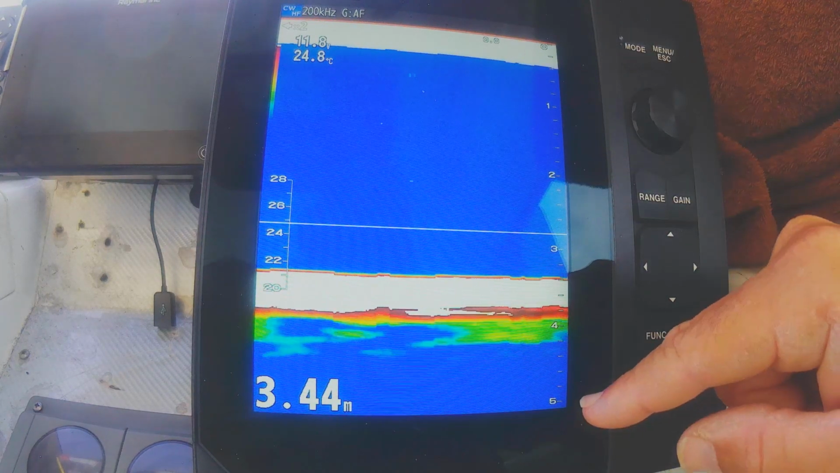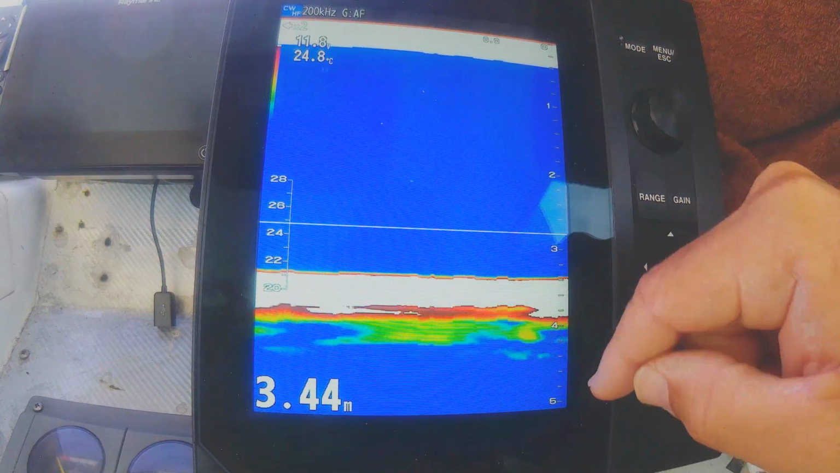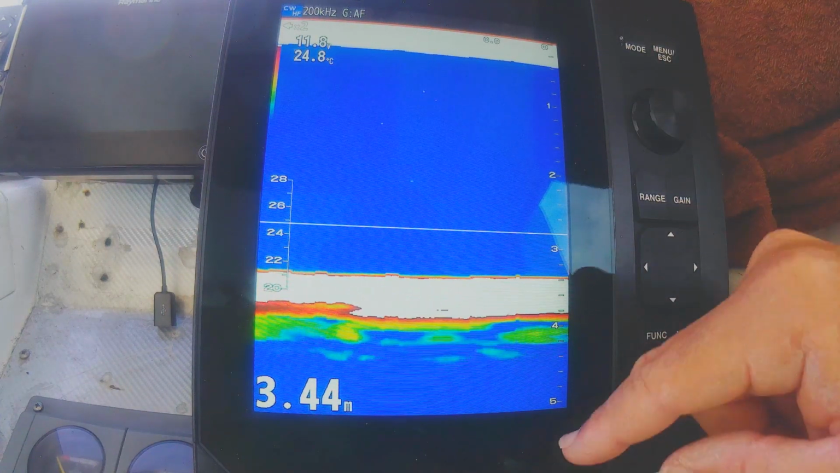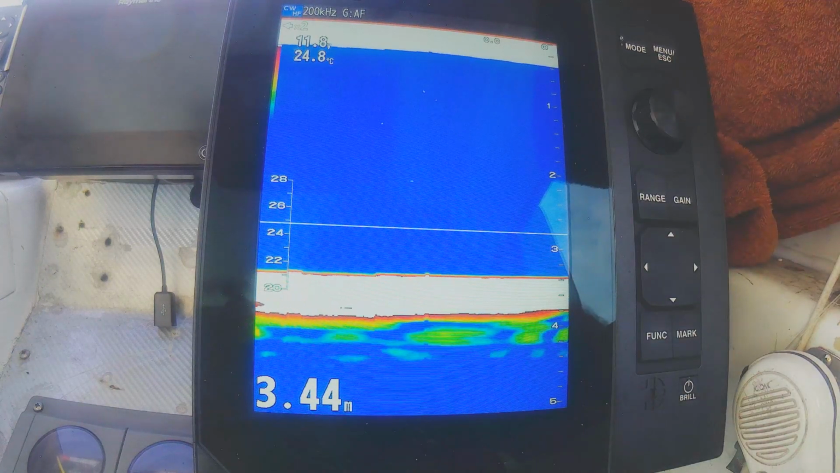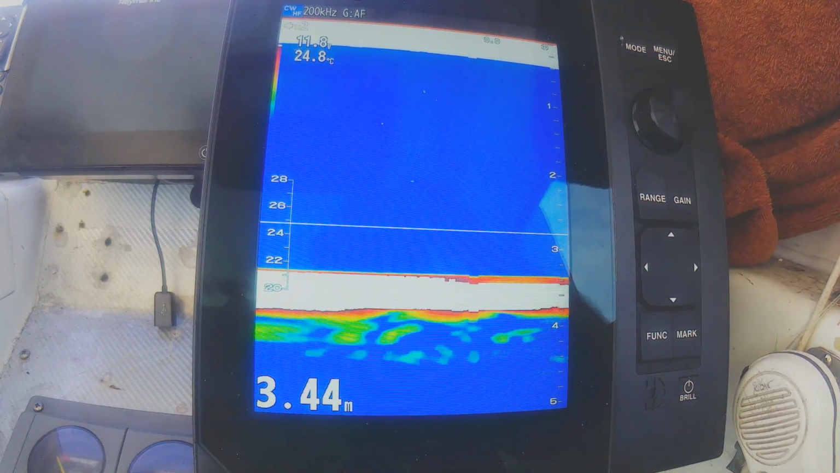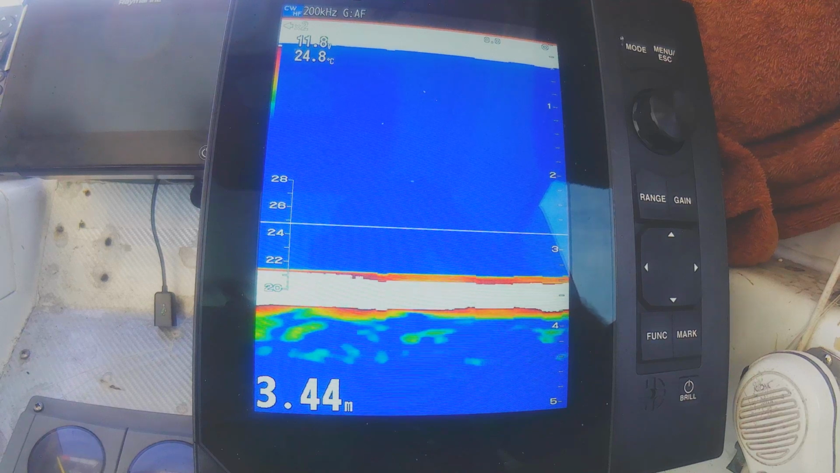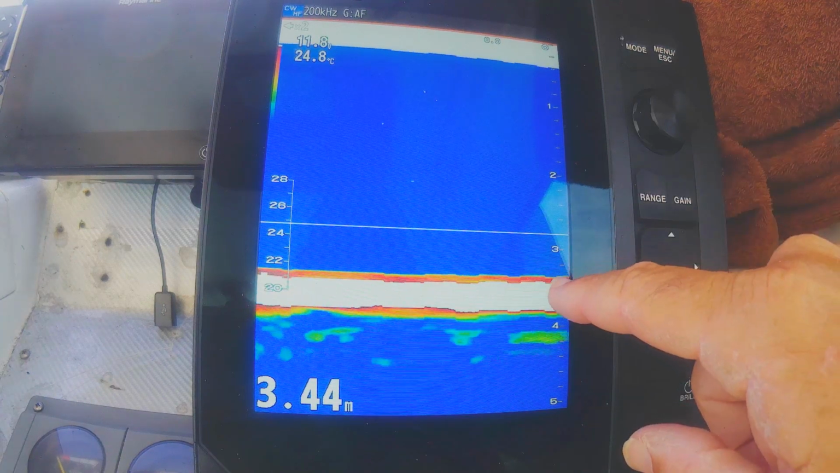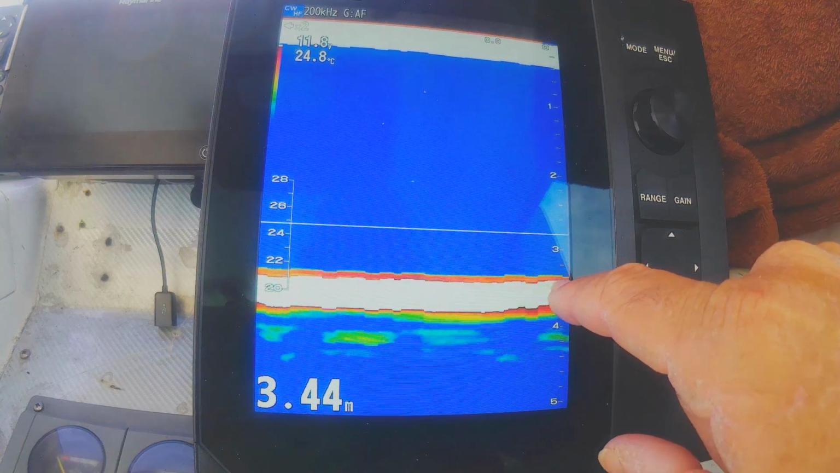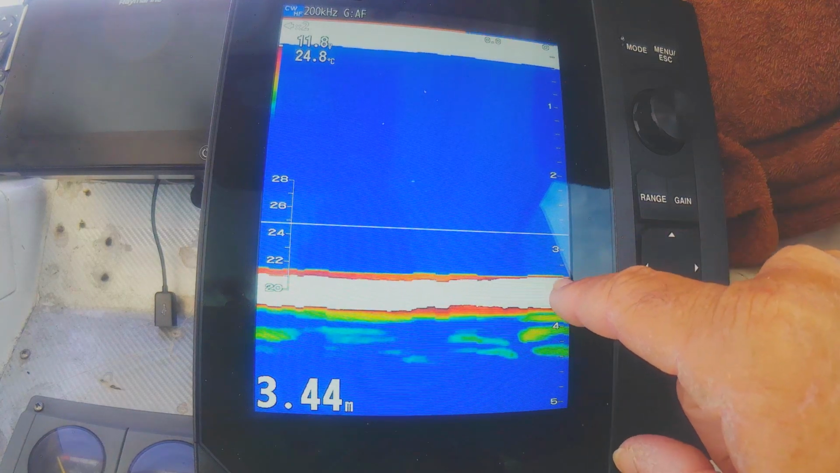But now as soon as you get past 60 meters on a 0 to 60 range, or in this case if we were past 5, it would fall off the bottom of the screen. In some regards that's more accurate. It doesn't really matter because obviously the transducer is set to say that the bottom here is 3.4 meters or whatever.